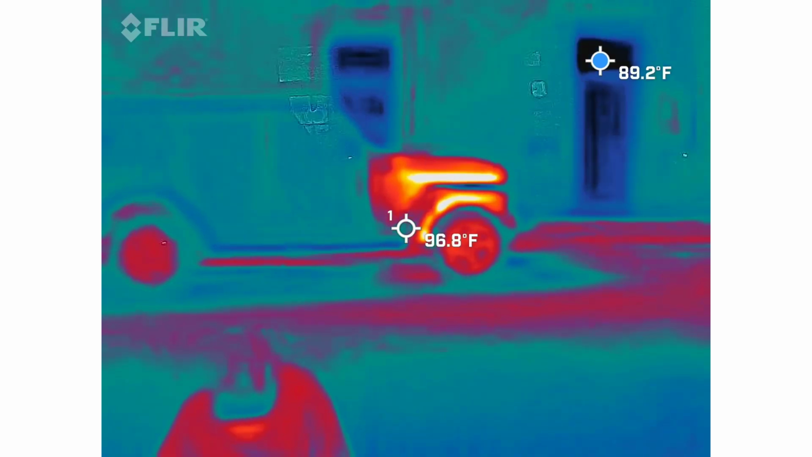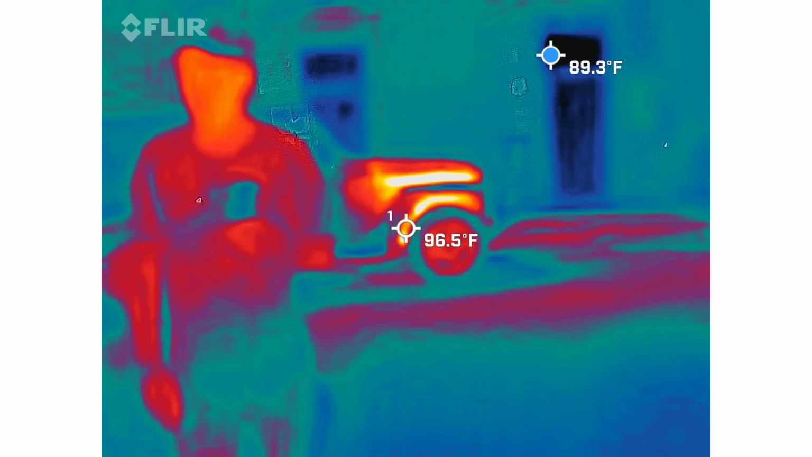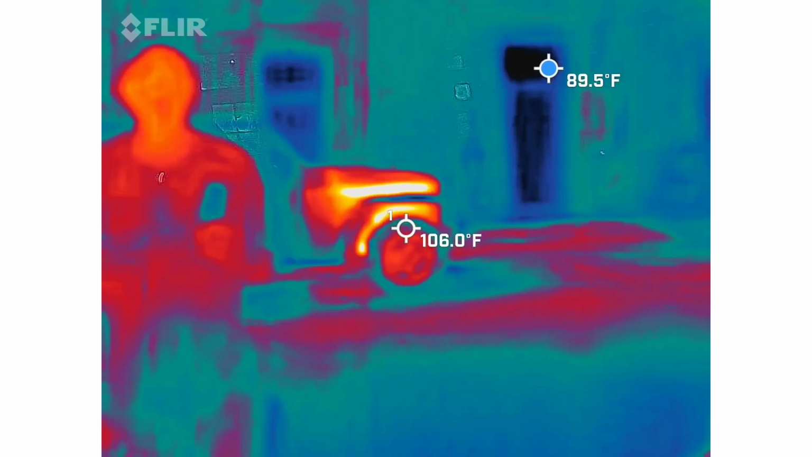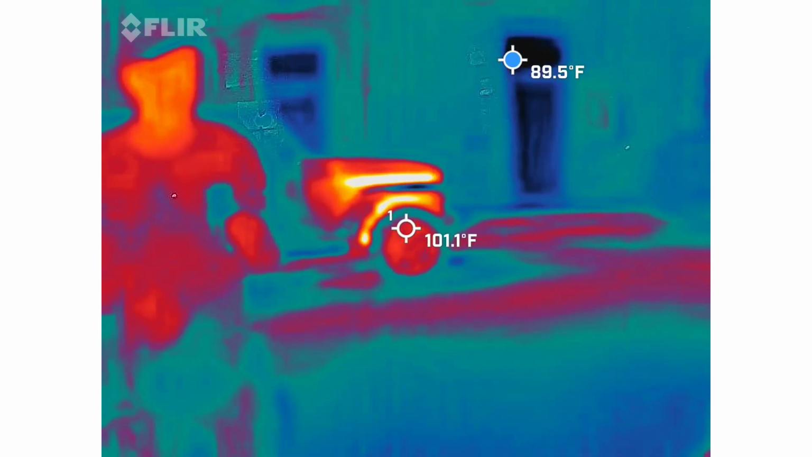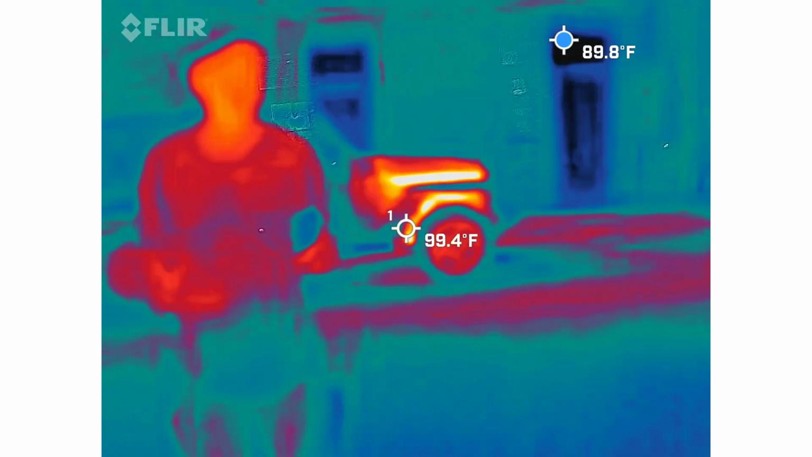Alright, you guys have all seen these on television, right? So electromagnetic field meters. These are pretty much a staple on a ghost hunt. I use these to debunk things. I want to know what's going on with the colors on this, just to see if it's coming from something man-made. So wiring, parking meters, and those kinds of things.